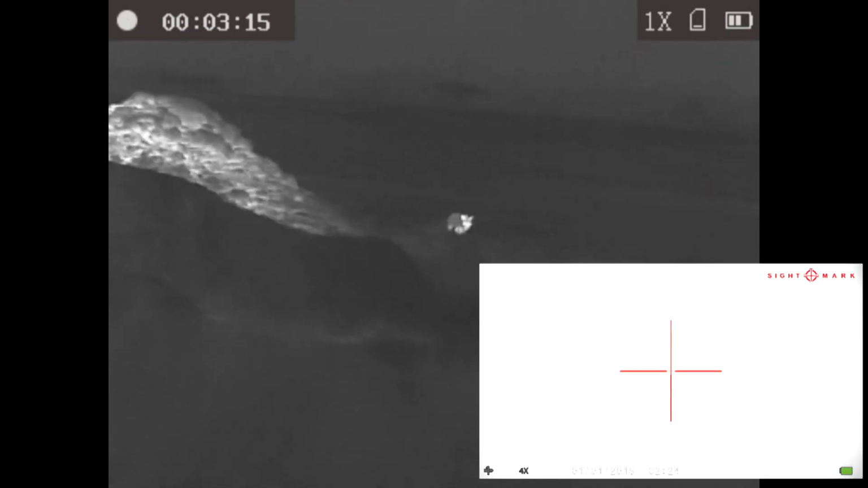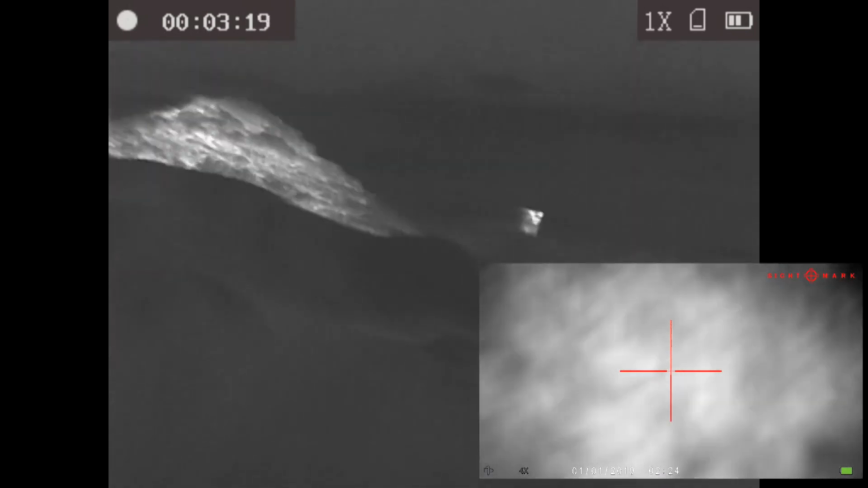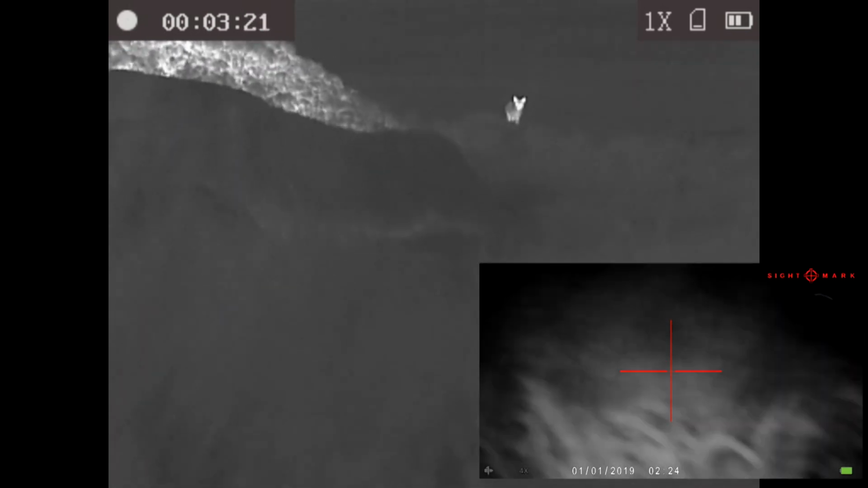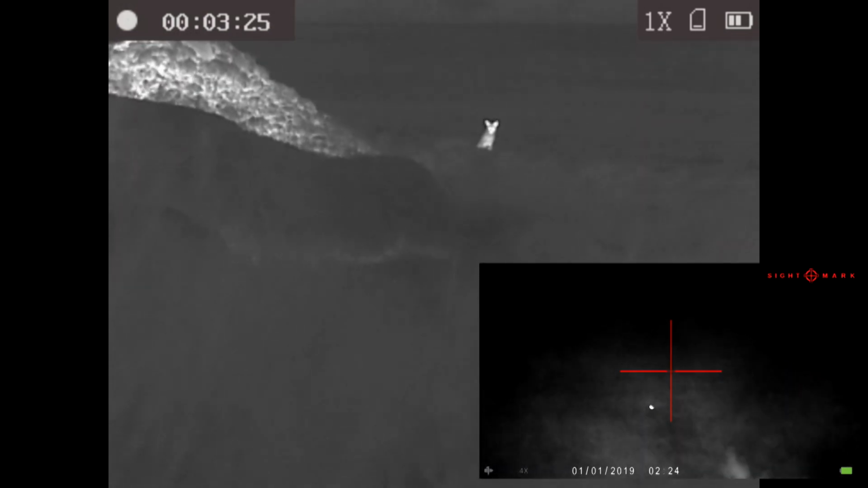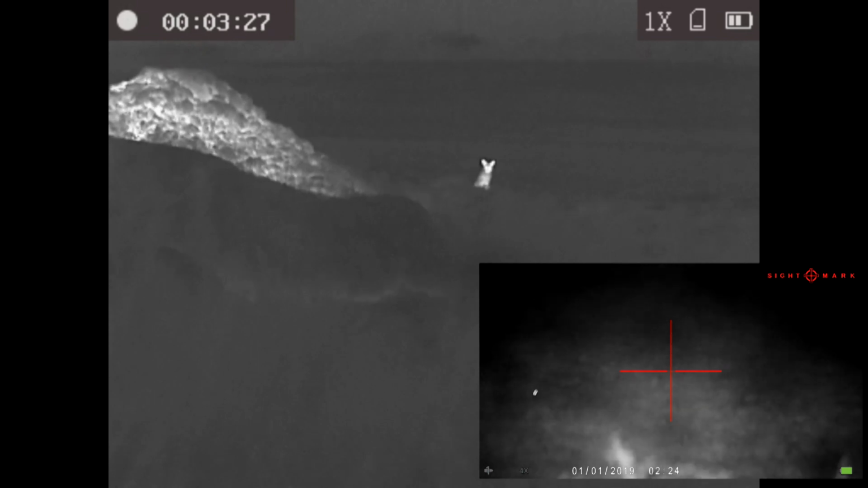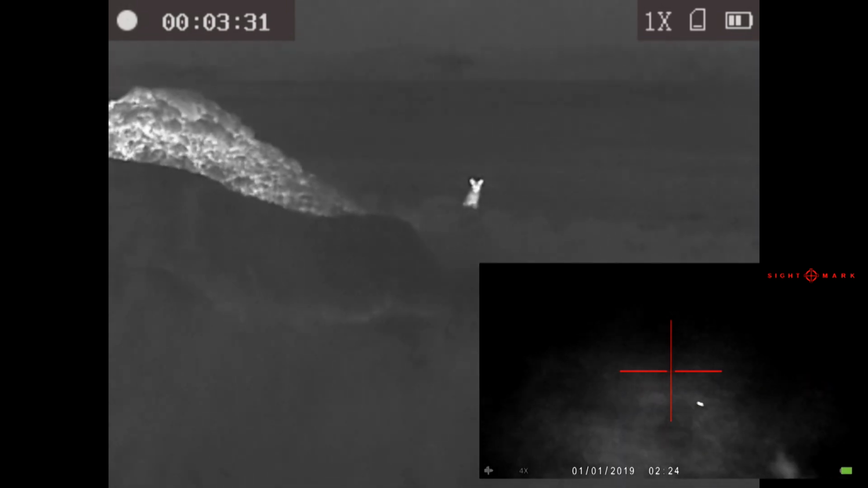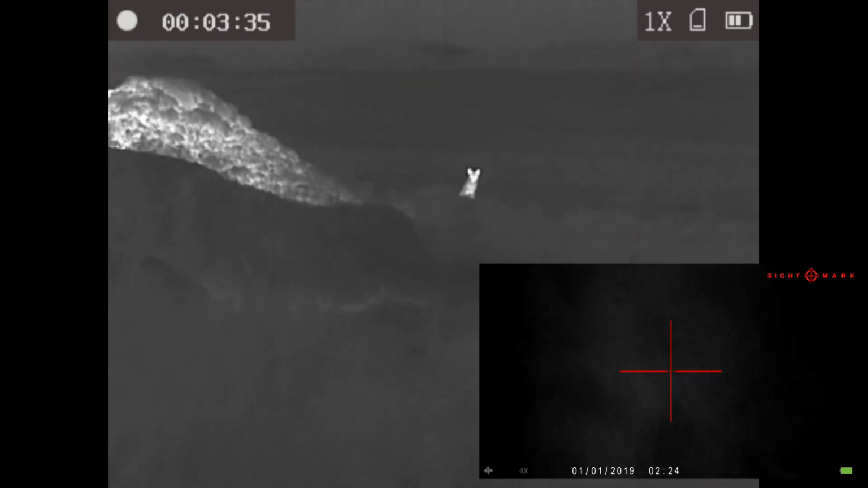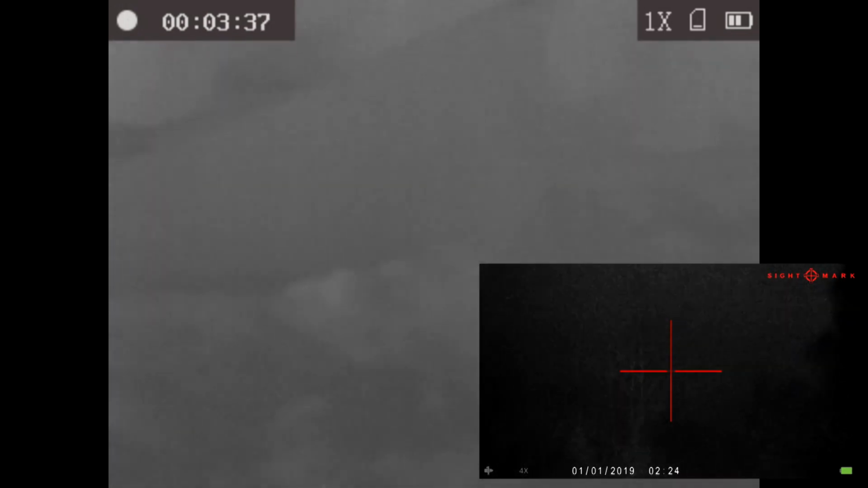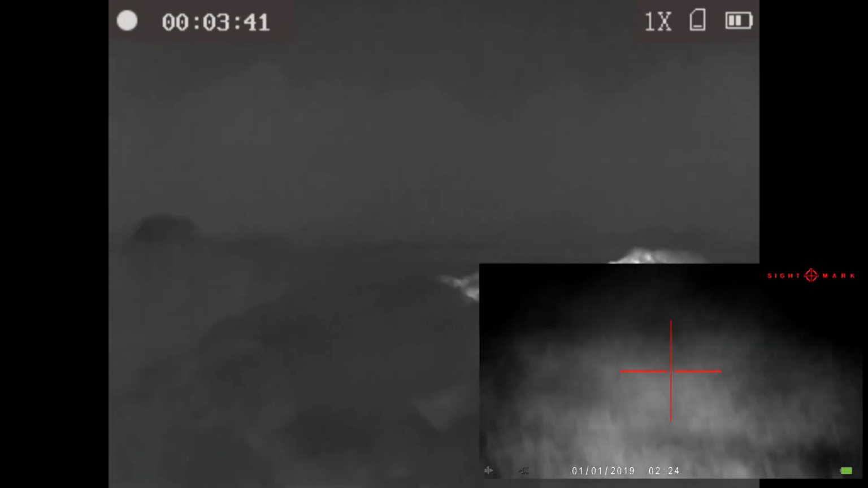Again, I'm trying to pick it up on the night vision. I can see a tiny bit of eye shine, but mostly I'm getting reflection and automatic dimming because of the IR coming back at me. Playing about with some intensity there on the PBIR L, that is. Anyway, the fox is in clear sight now.